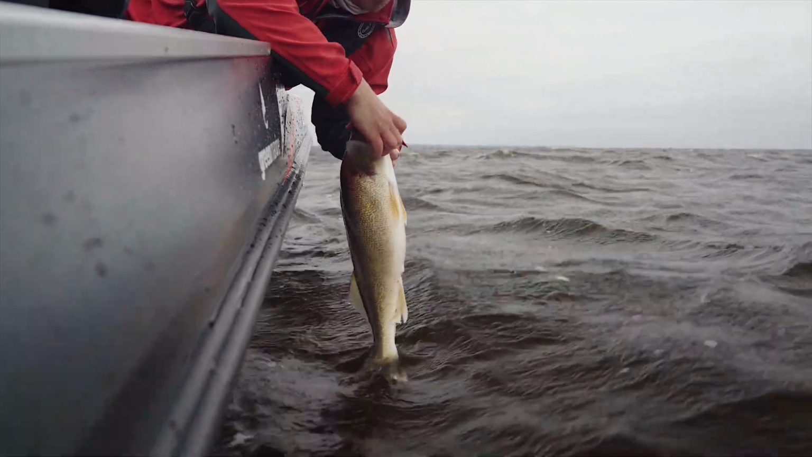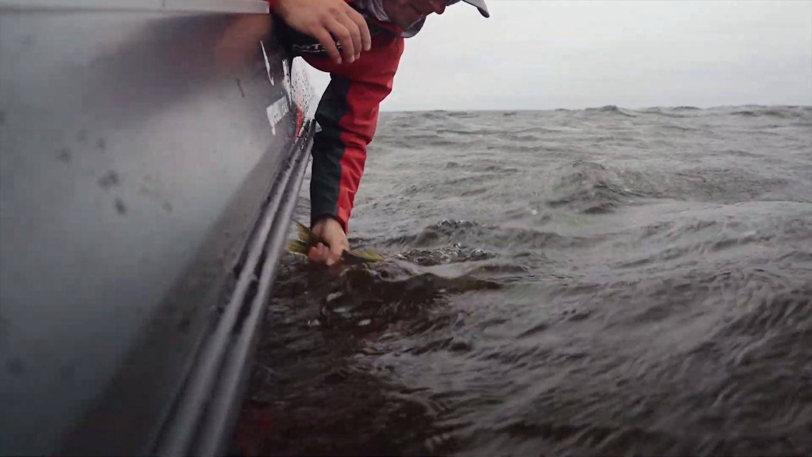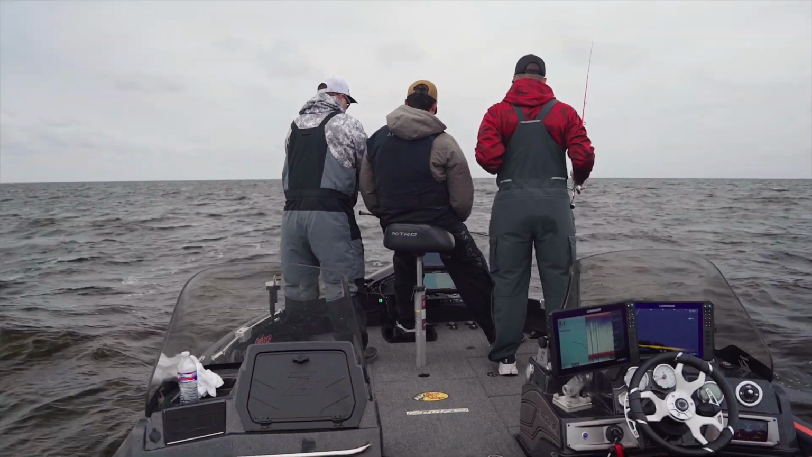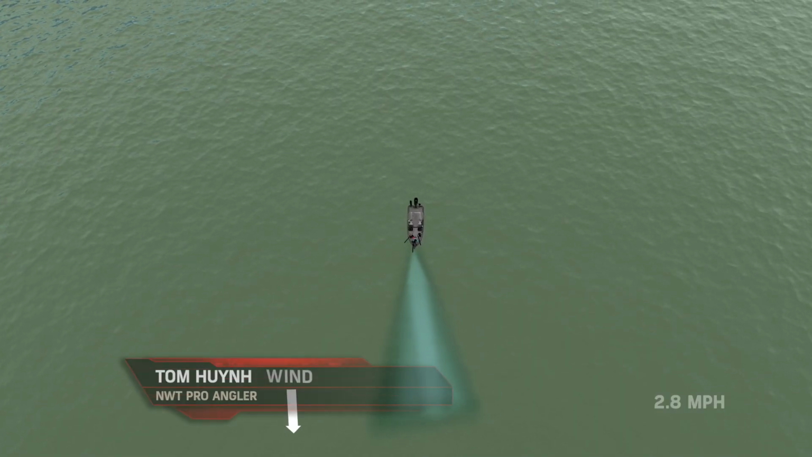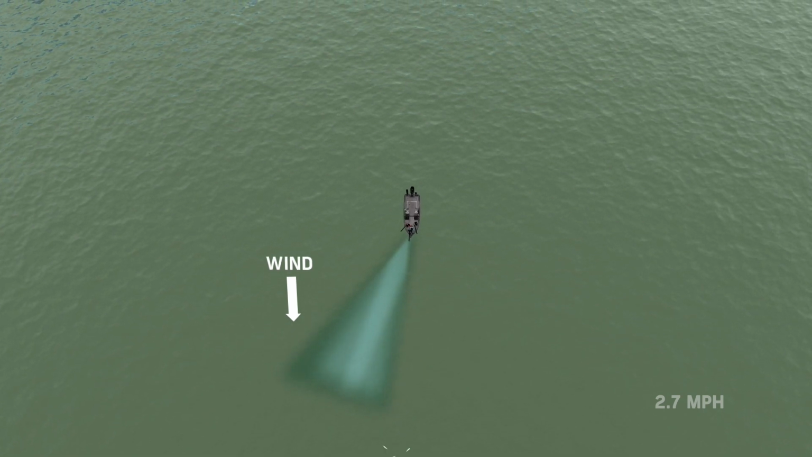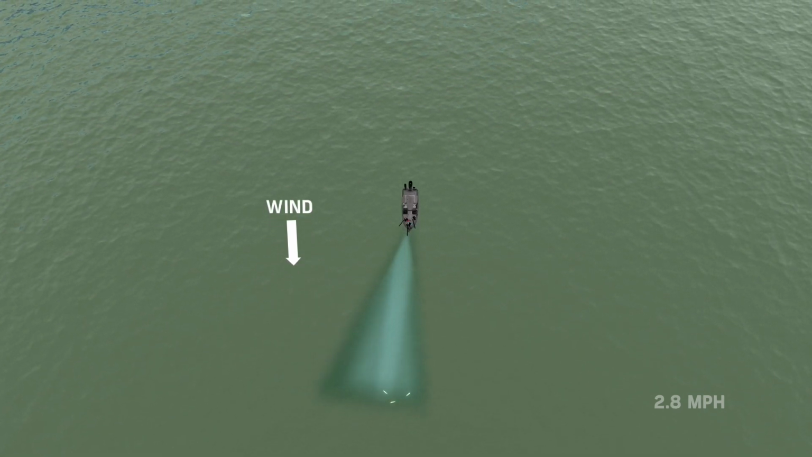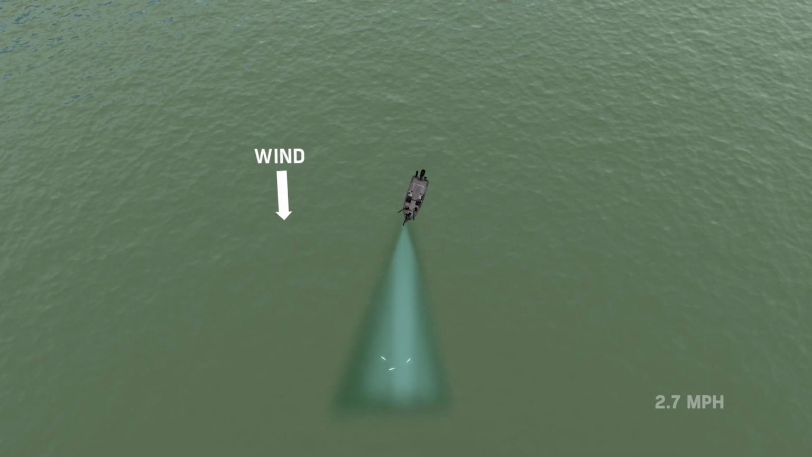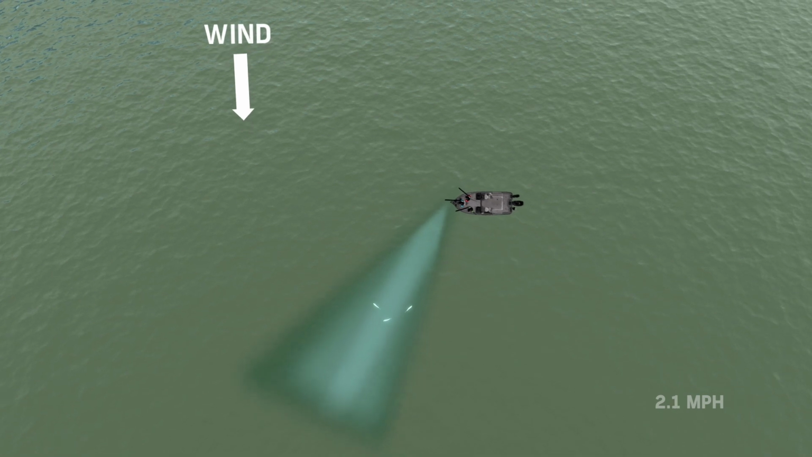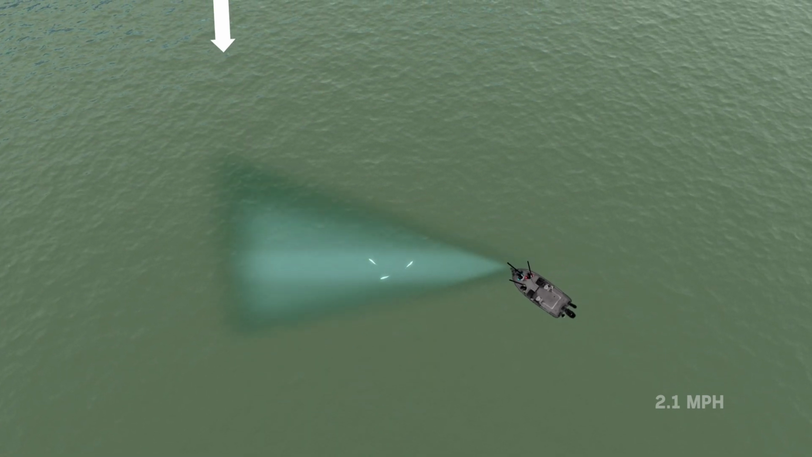All right, so we're out here on Lake of the Woods. It's not easy to fish into the wind like I usually prefer. So what I'm doing today is I'm just going with the wind, with the waves. We're moving at like 2-3 miles an hour, and we're searching out individual giant fish. And when I do get that target into sight, I want to get it between 20 and 30 feet, and that's what we're doing today.